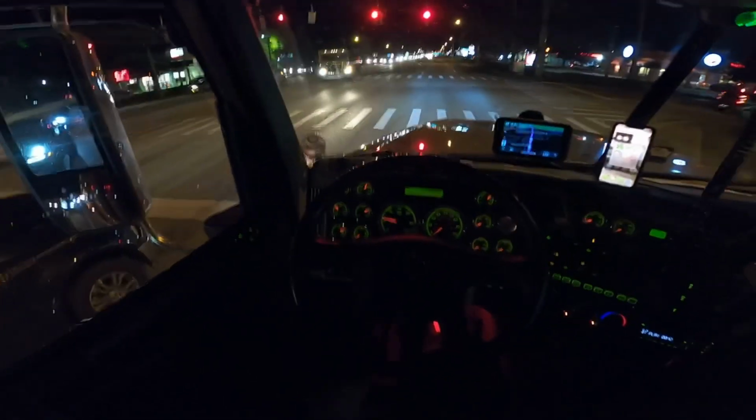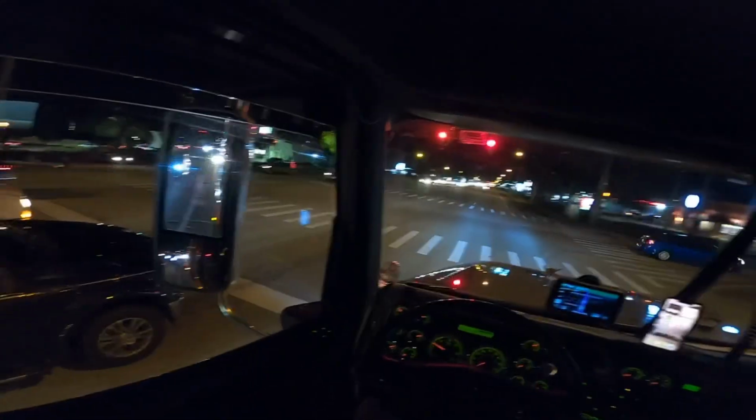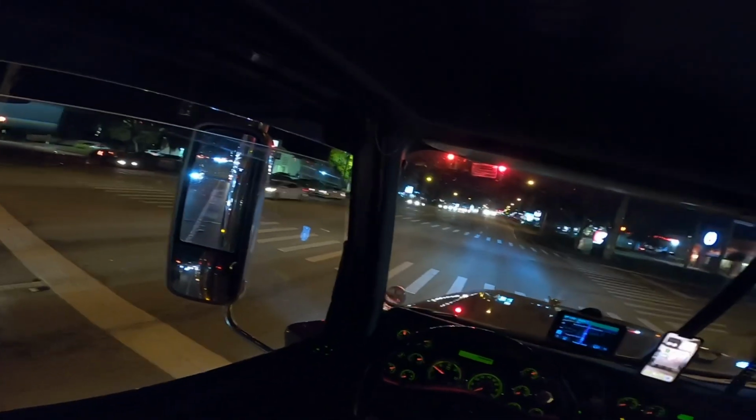Sometimes, when this doesn't go in all the way, you just gotta release the clutch a little bit and it goes in, as you just saw. Just a quick tip for people that don't know how manual goes. Come on.